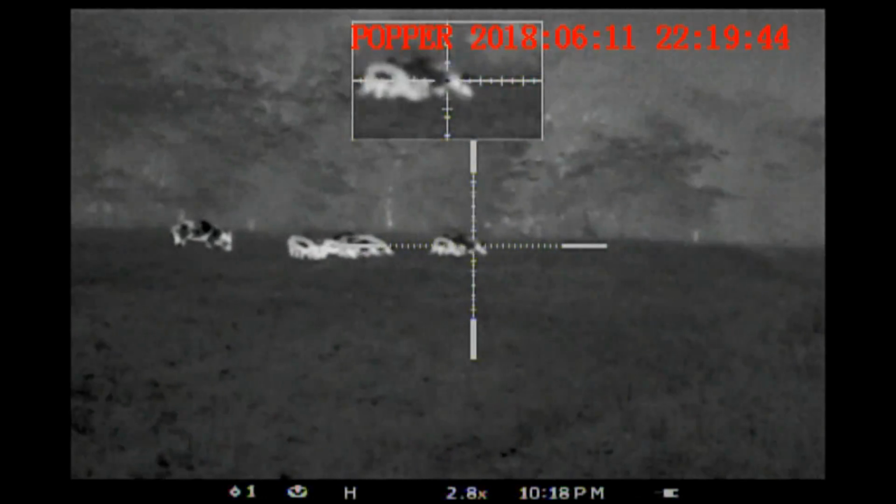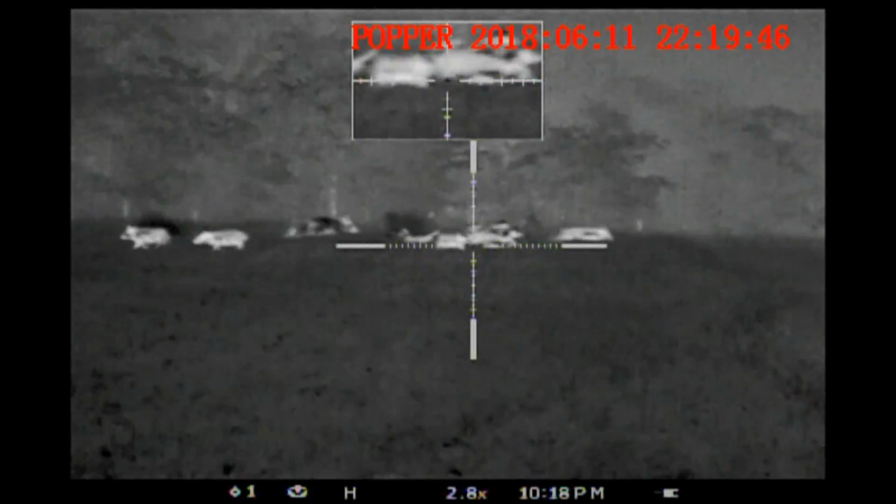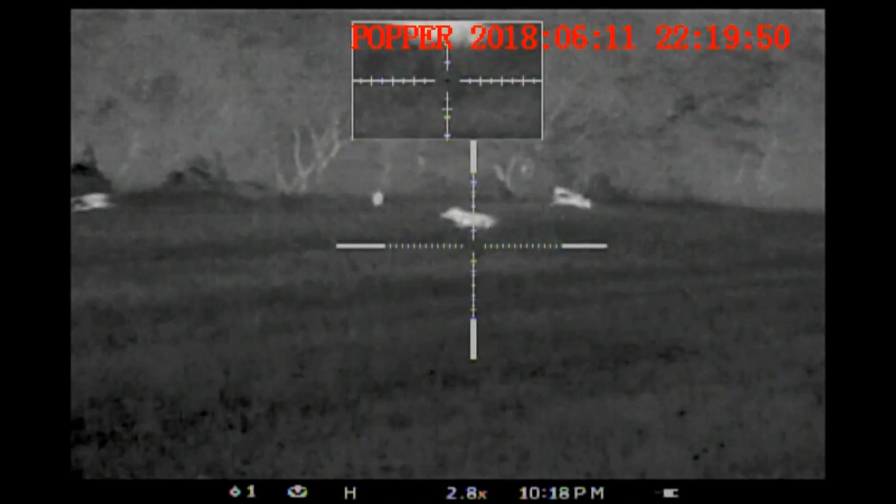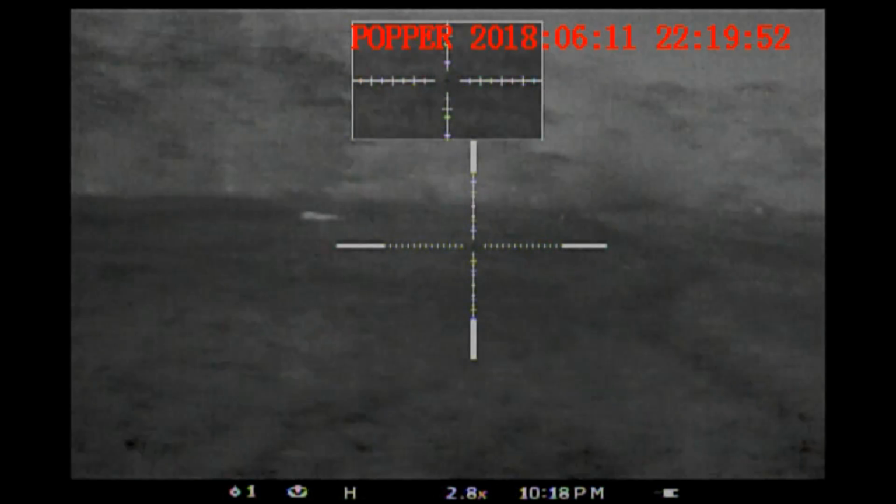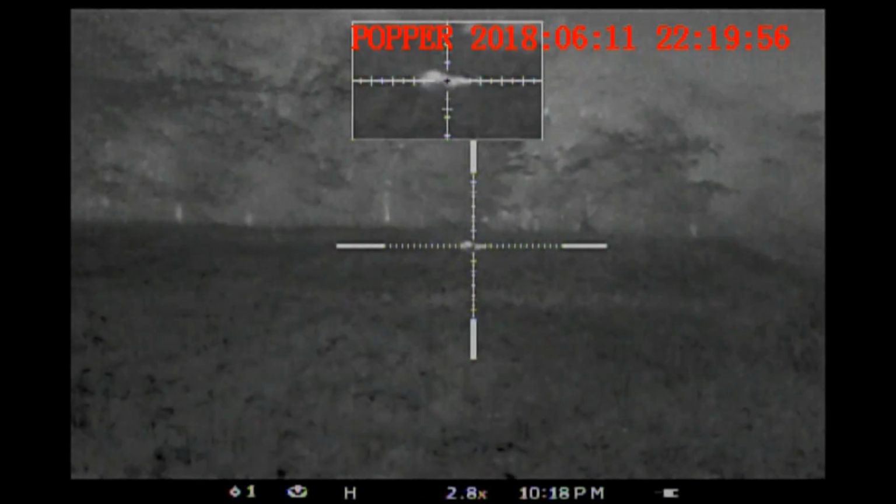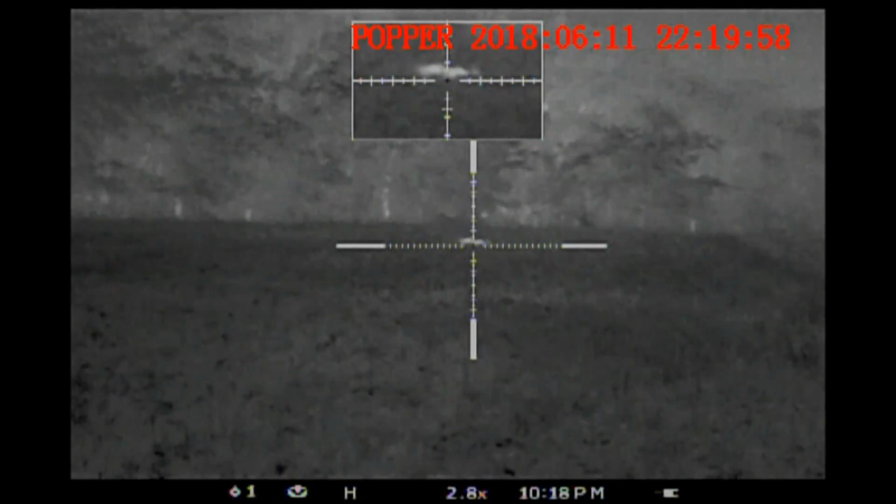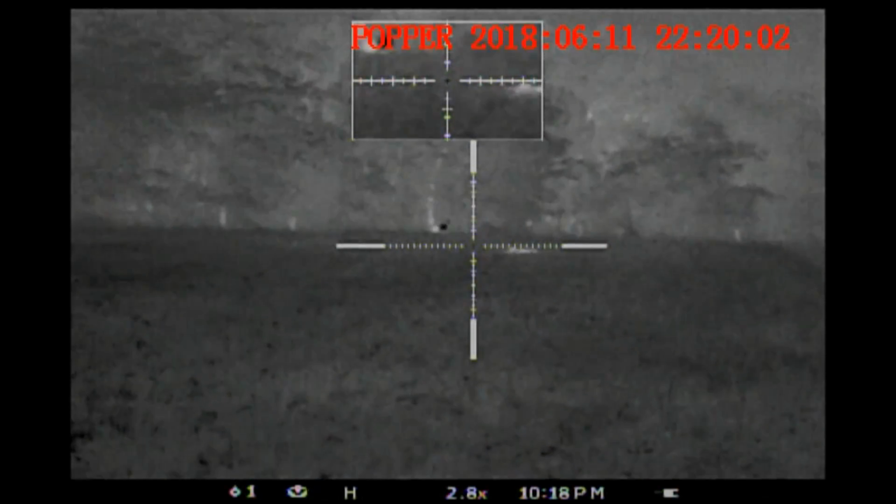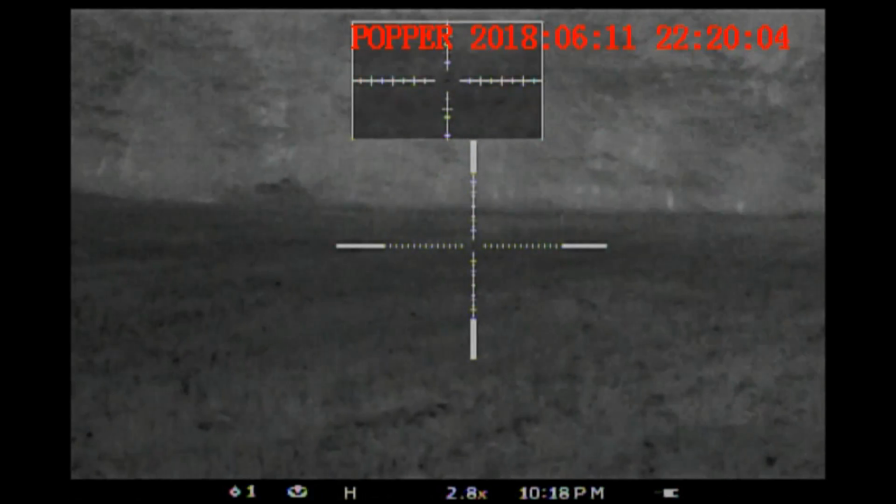And here we go. We both hit our targets. Ben's hog goes down. My sow runs off. We're now looking for more targets. You can hear I find one. We have to be choosing our shots carefully because there are some livestock in the adjoining pasture.